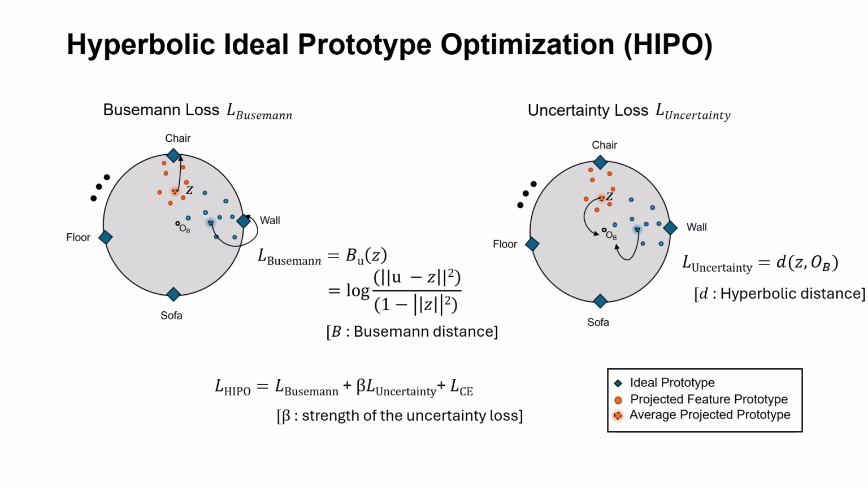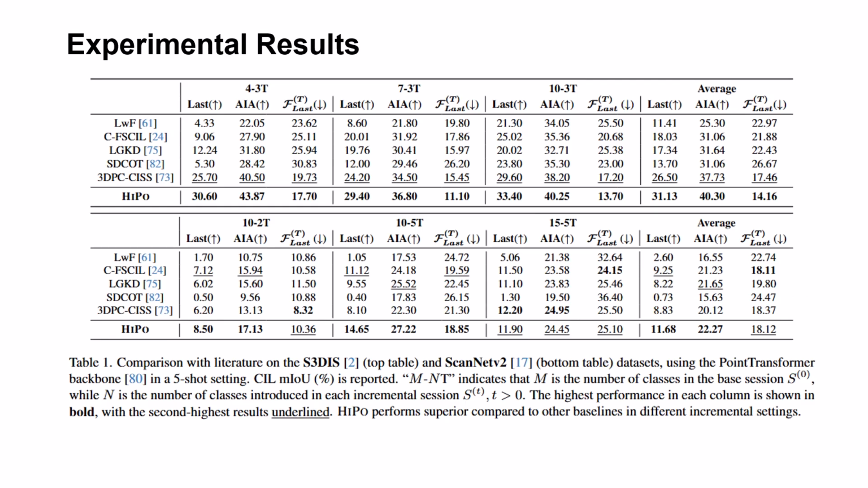Effectively, the final loss, also known as L-hypo, is a summation of Busemann loss and the uncertainty loss, in addition to the cross-entropy loss for segmentation purpose. Talking about results, our proposed methodology HIPPO consistently outperforms state-of-the-art baselines in almost all of the settings. We show the results on two popular indoor point cloud datasets, S3DIS and ScanNet.